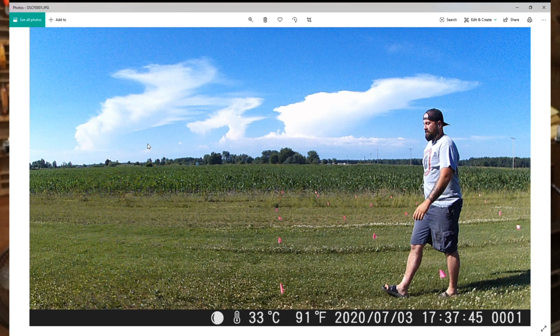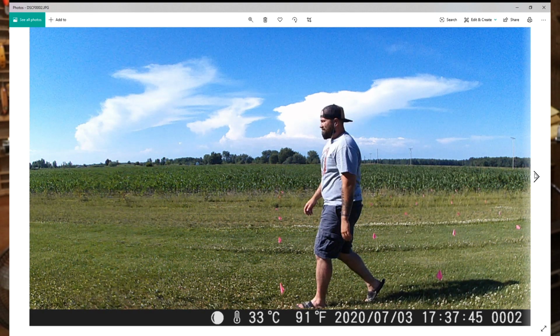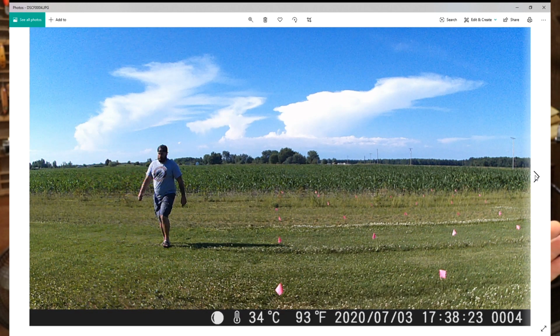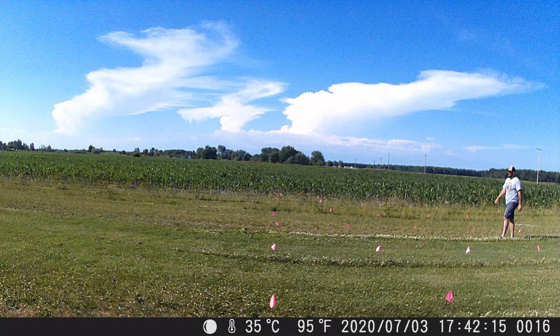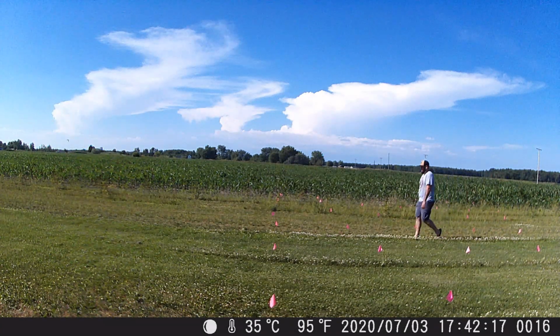It does pretty good. The trigger speed's good up close. Got me just, you know, 5 feet into the frame, and it got 3 photos of me. Got me out about 30 feet, but the range on the trigger isn't the greatest. It never got me past 30 feet. It was honestly more like 25 feet is probably its range. I like the color. The video is good.